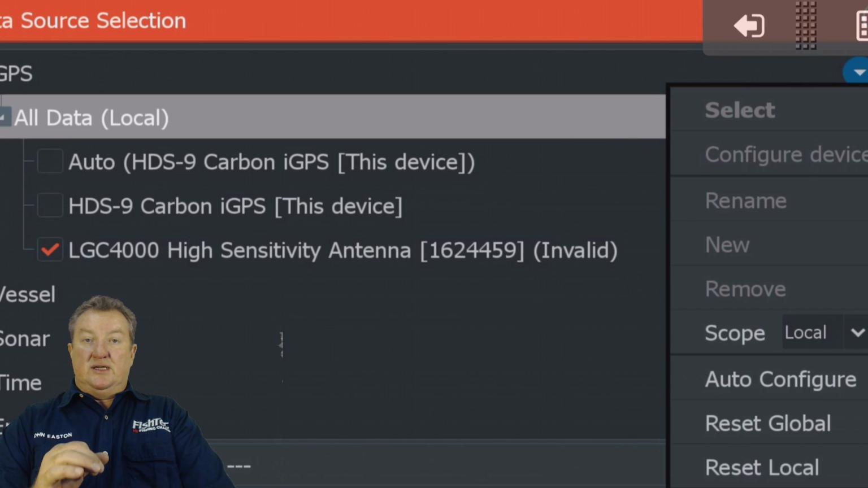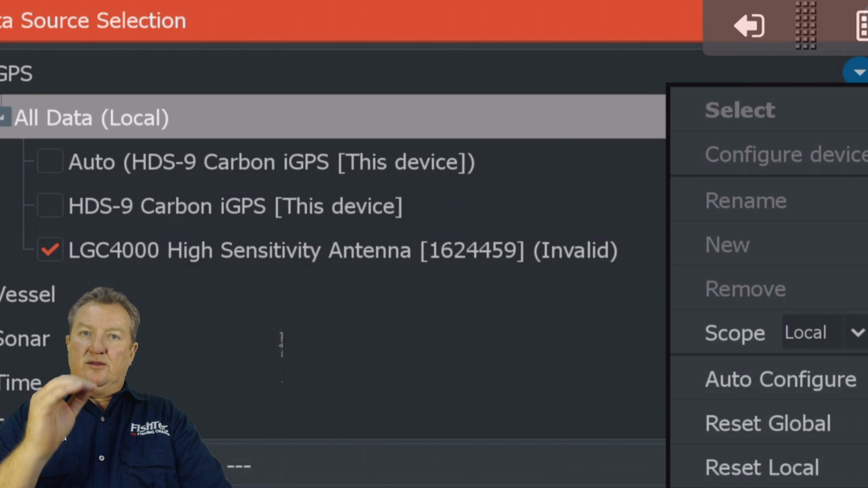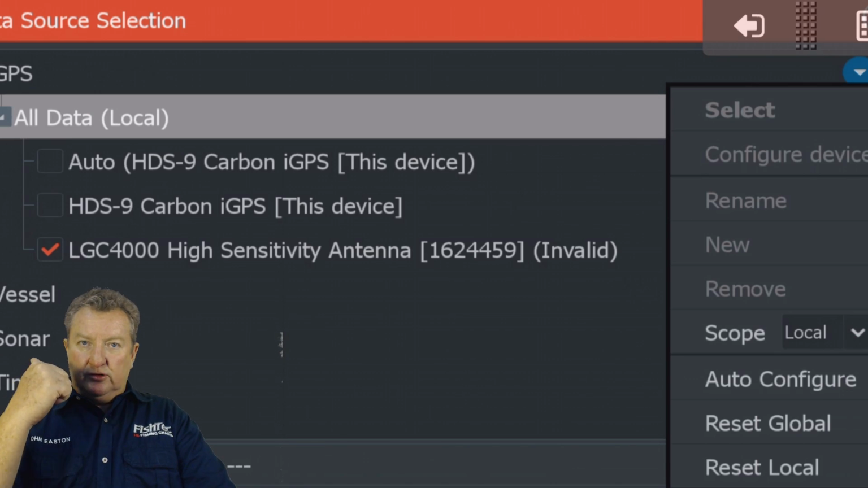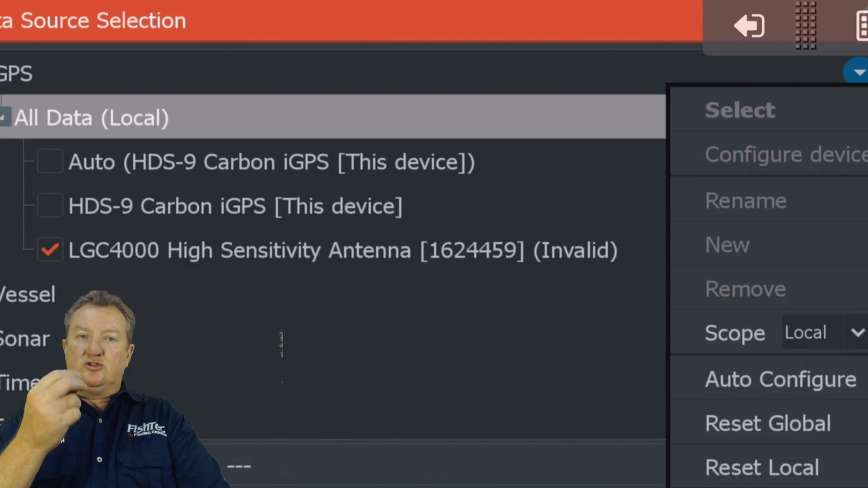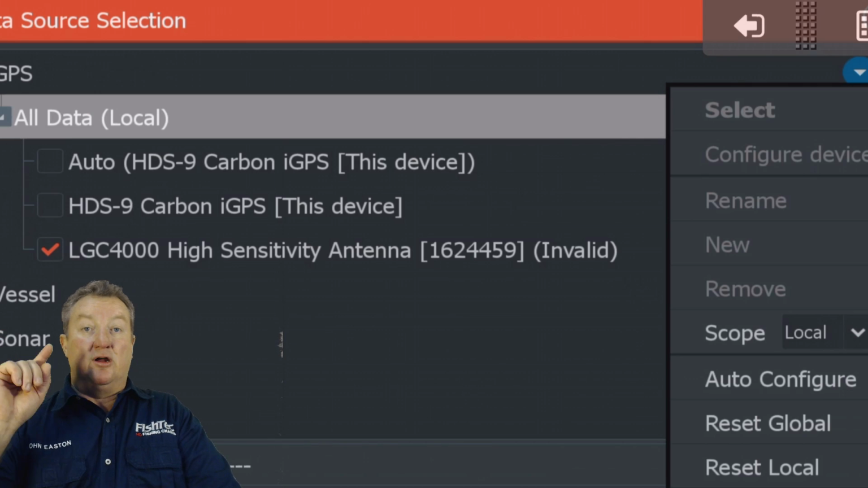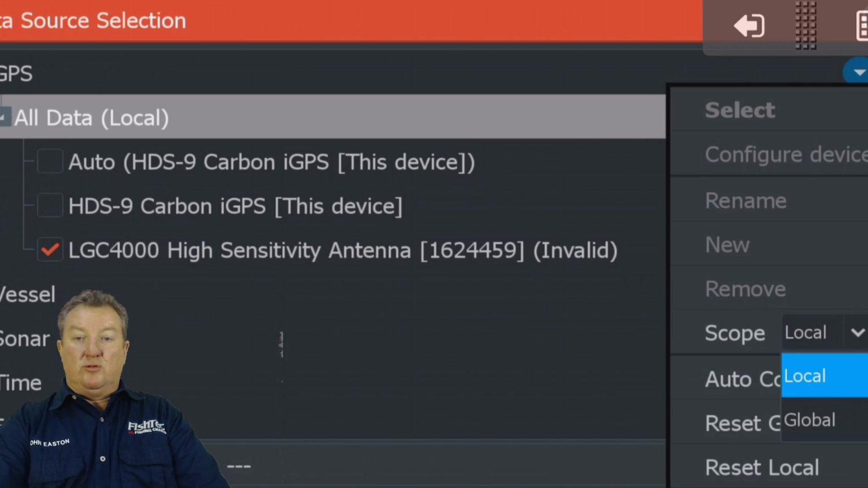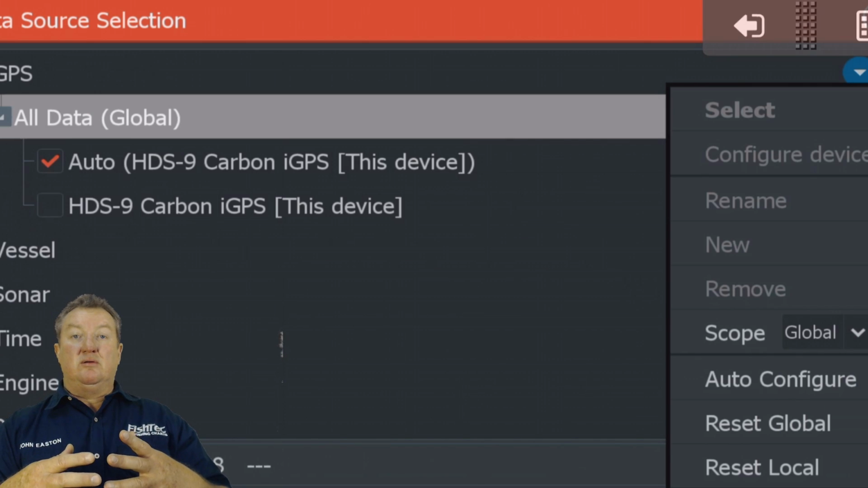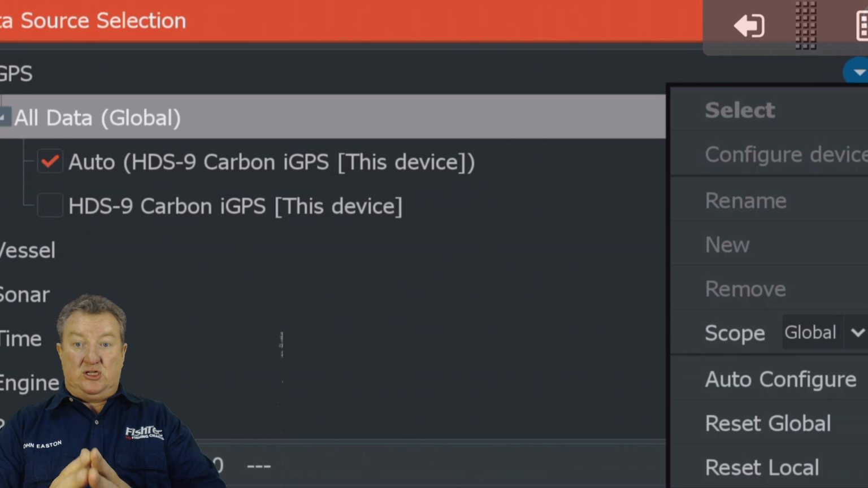Now guys, this is important. If you ever do a software update, or a restore default on your unit, and you've got multiple units on your boat, and especially if you've got a 0.1, this is the first thing you do. You go into settings, you go to network, you go to data sources, you go to GPS, and you go to all data, and you hit the right hand side little drop down menu, and you change your scope from global. Global is the default setting. Don't forget that. Global is the default setting.